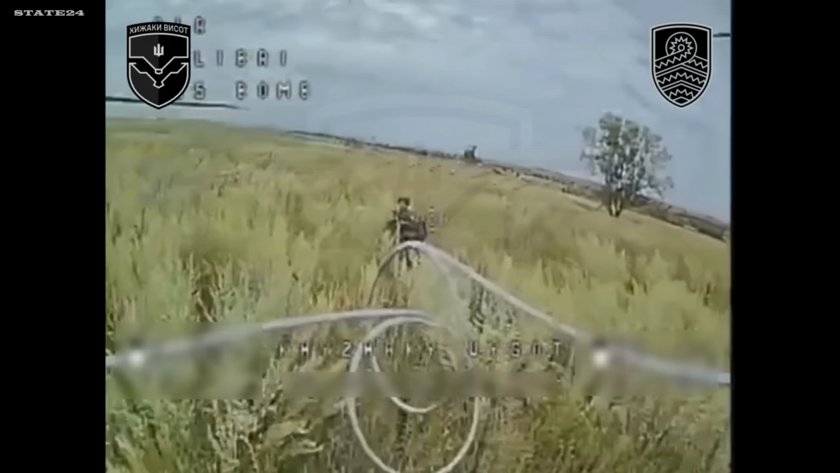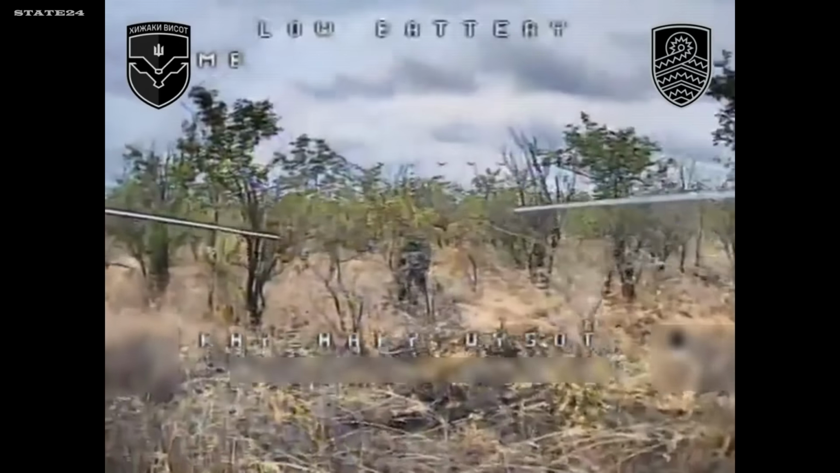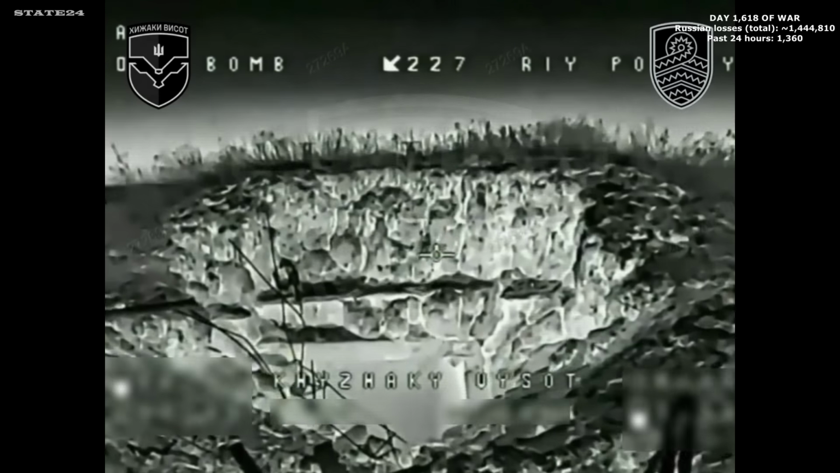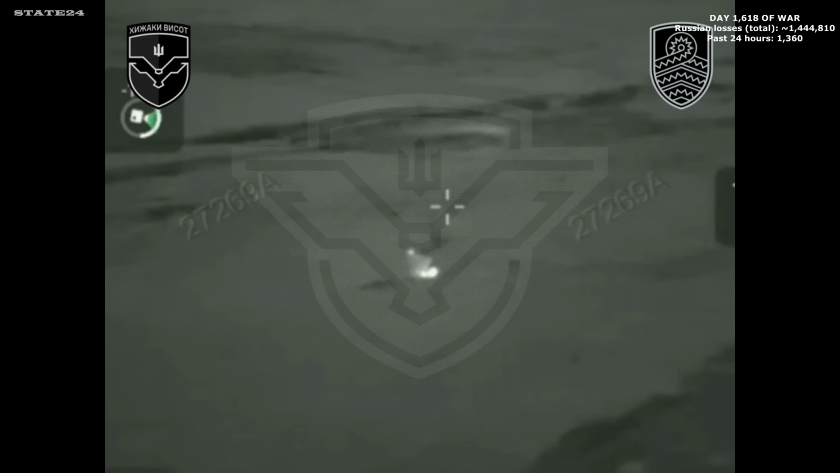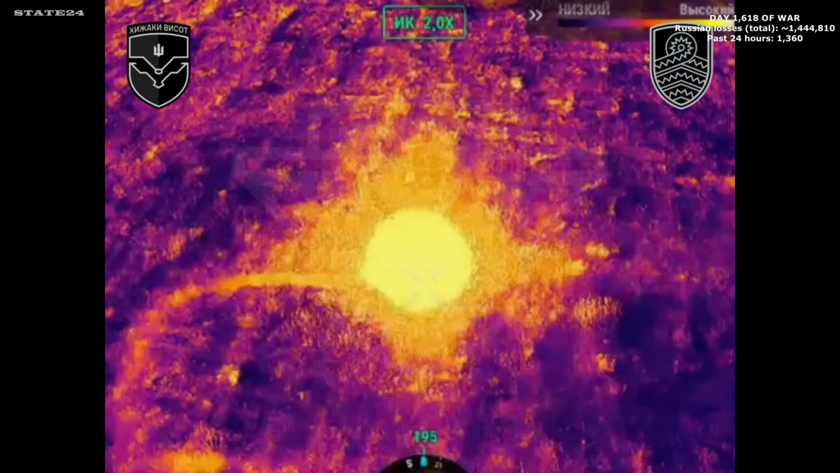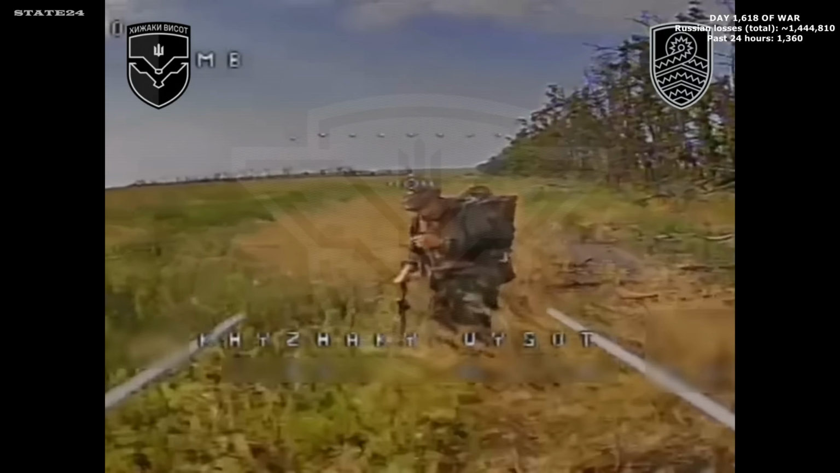Across the 59th Assault Brigade sector, the same pattern plays out again. Russian soldiers moving alone through open ground, no clear objective visible, no coordination apparent. Whether they've been given a direction and lost it, separated from their units, or simply sent forward without a plan. From above, the result looks the same. Wandering, exposed, every step tracked from the moment they enter the area. The last thing each one sees is the drone that's been following them closing in.